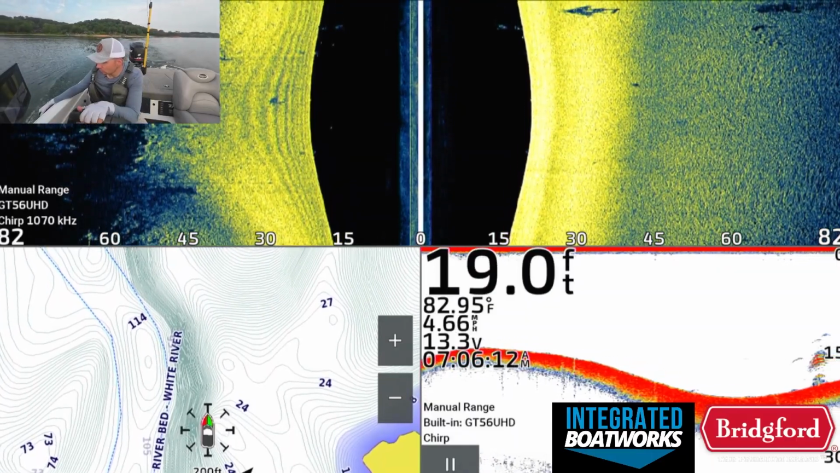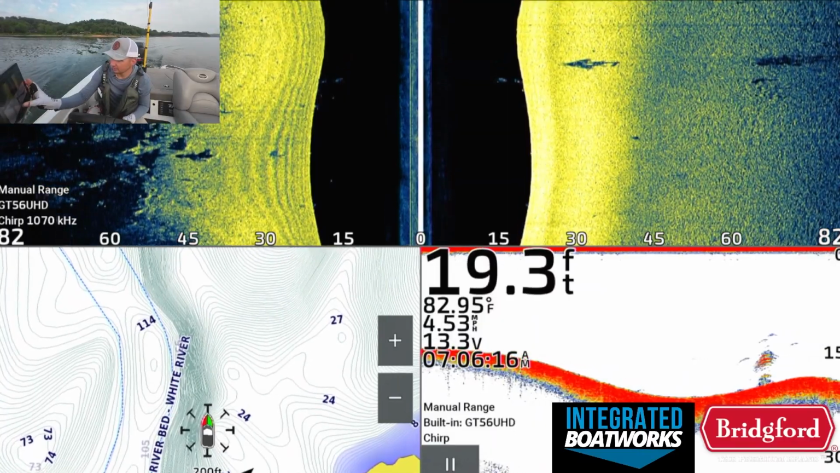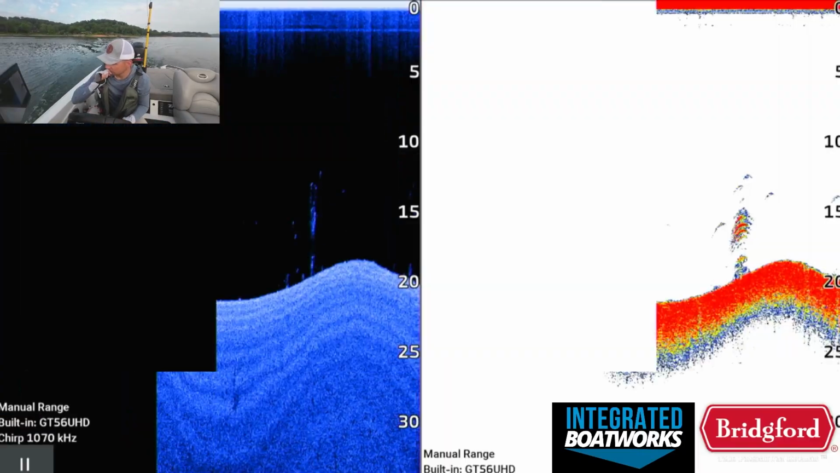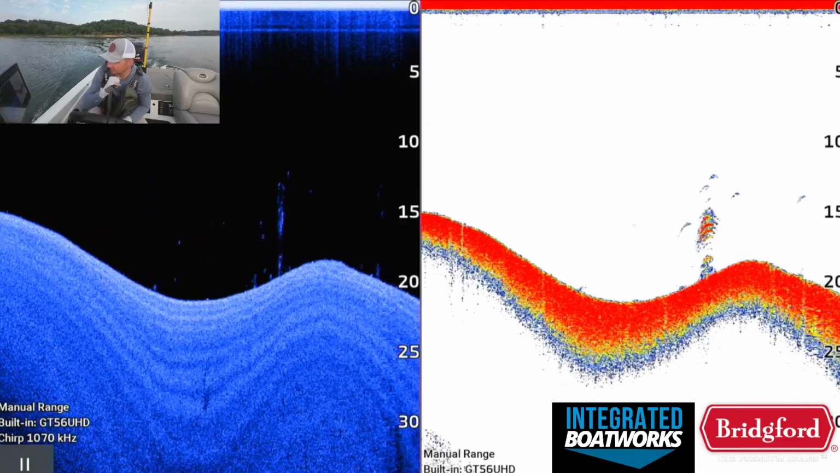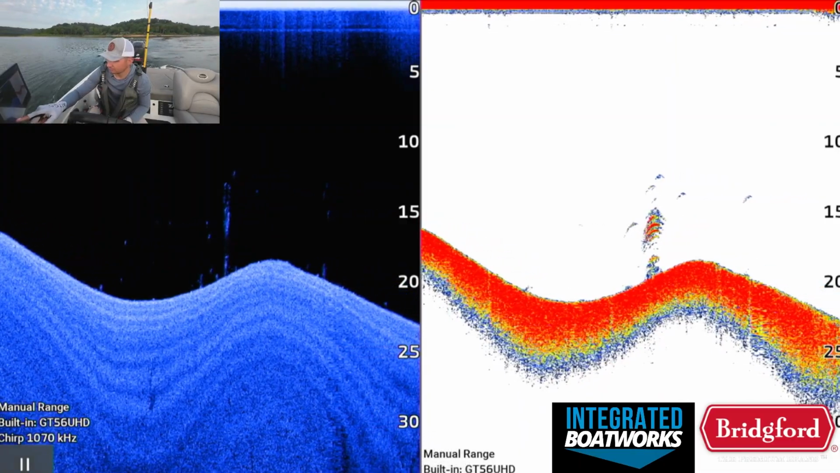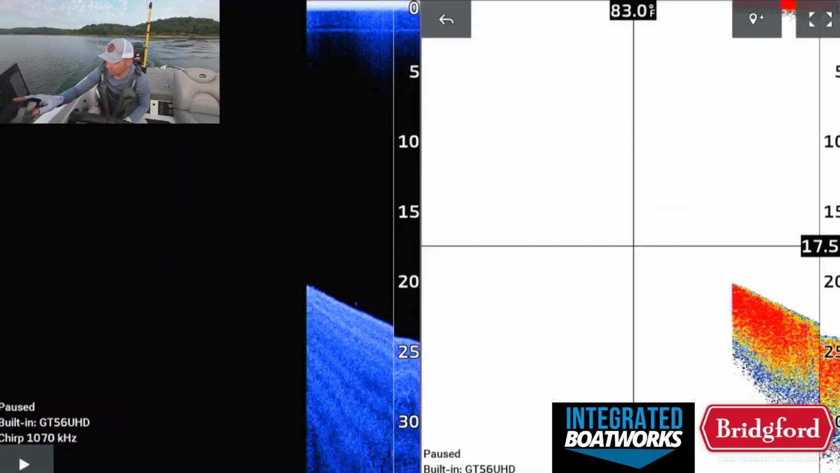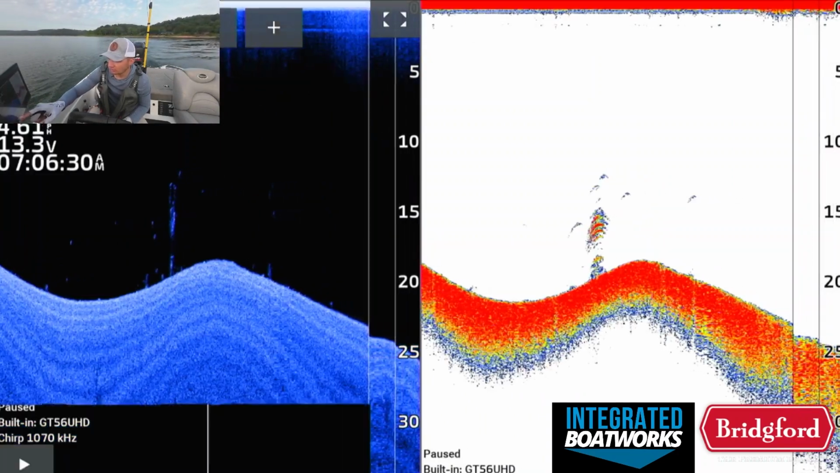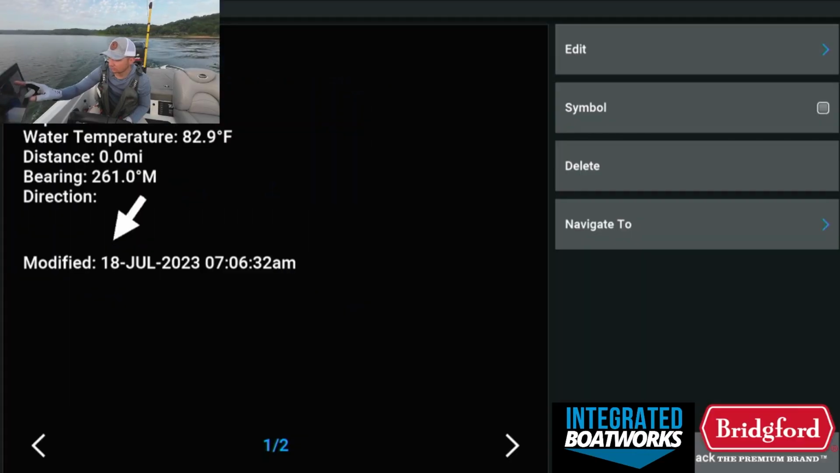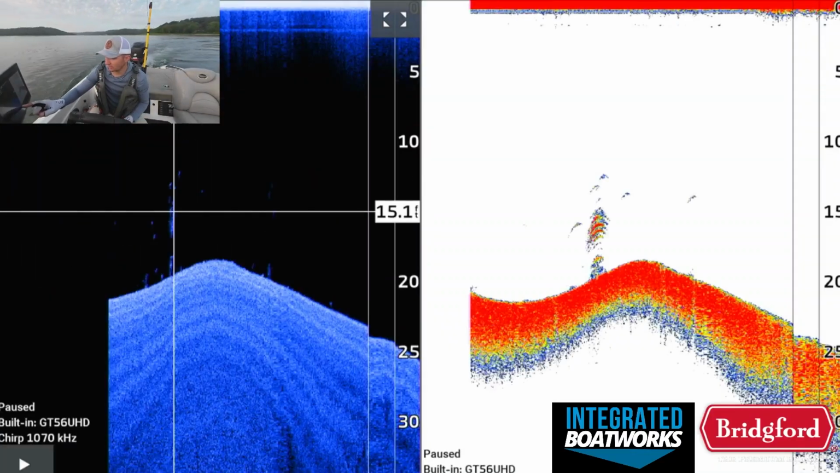Oh, it's a nice pile. A couple fish on it. Yeah, that looks good right there. Let's make a few casts on that. Pause that right there. You can see there's a couple arches around that thing that are visible. Probably a pound and a half fish. Drop a brush pile icon on that thing.